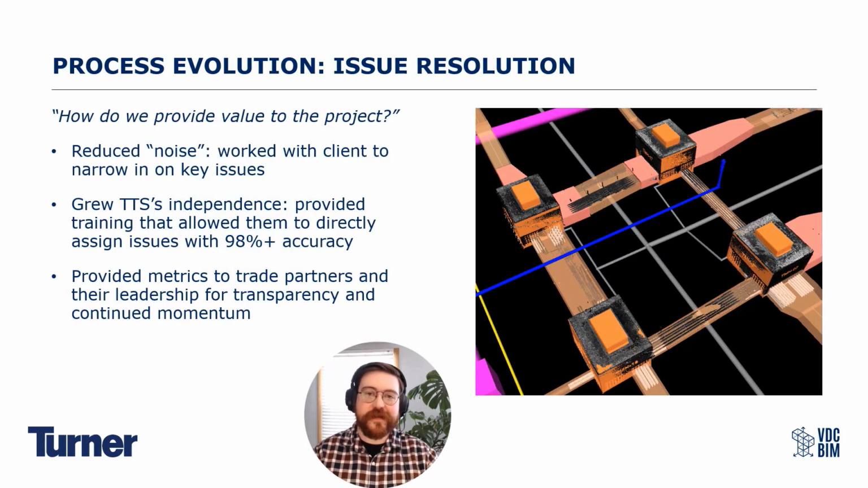All right, getting to the home stretch here. The final process evolution was in the issue resolution phase. So now that we've scanned the project and we've performed scan to BIM comparison, now we're assigning and resolving those issues, right? We're assigning those issues to the appropriate trade partners. They're resolving the issues, right?